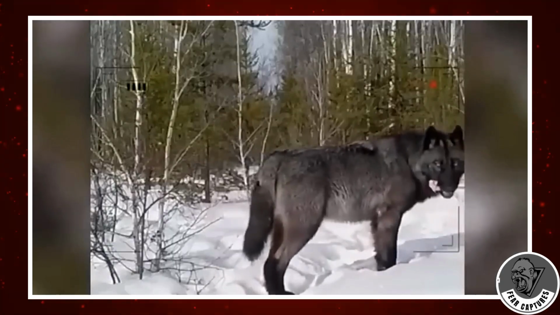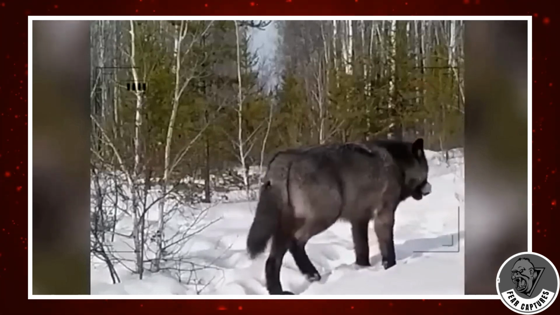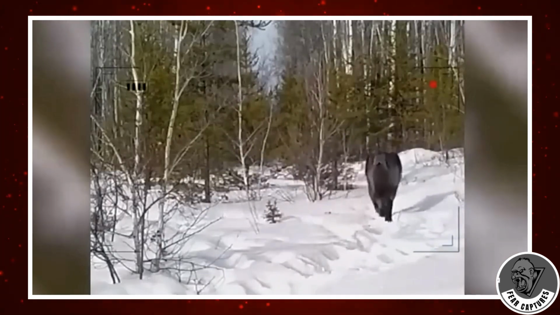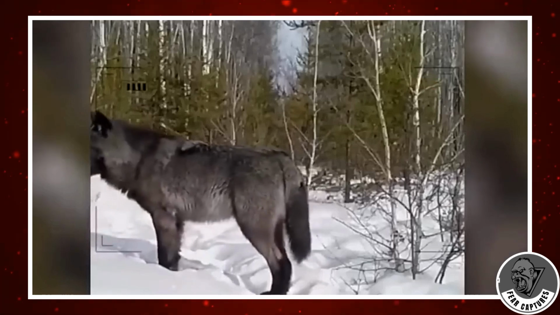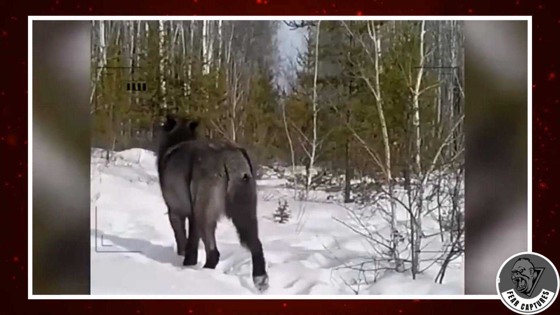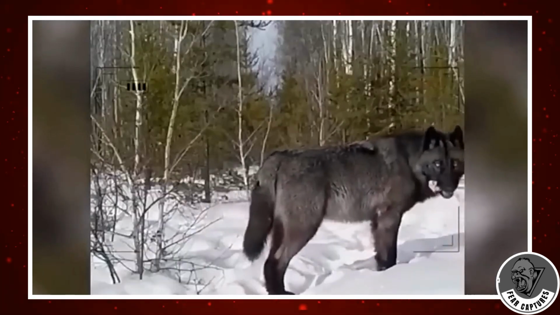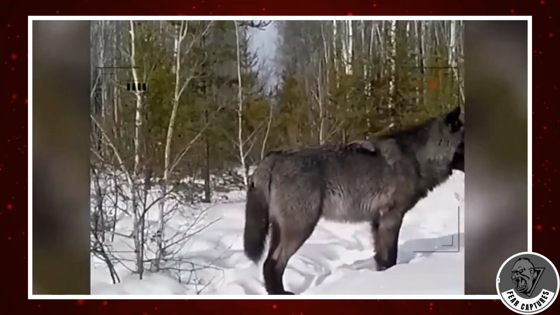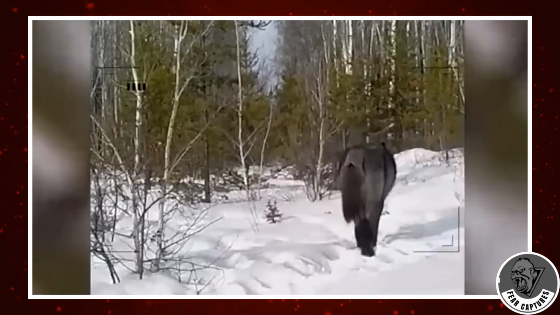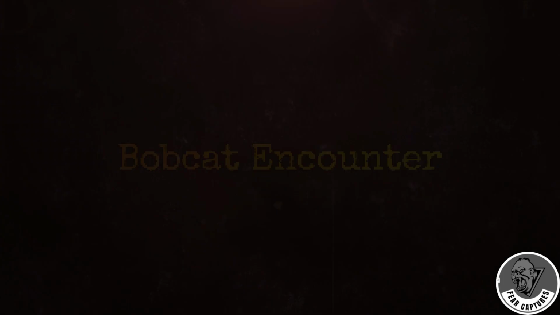Here we have a stunning shot of a Timberwolf, easily surpassing 200 pounds in weight, truly massive. Such a size is incredibly rare among wolves, as most in the wild never achieve this stature. Typically, adult male Timberwolves weigh between 70 to 145 pounds, while females range from 60 to 100 pounds, depending on their region. Behold this majestic creature, embodying a serene presence amidst its surroundings.